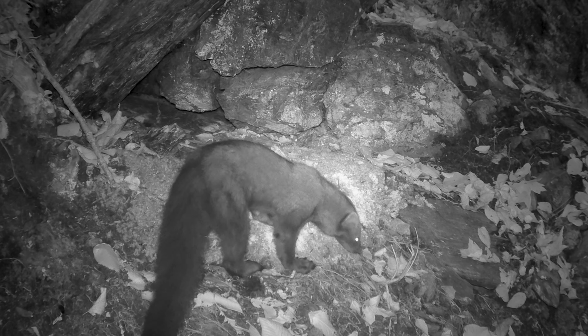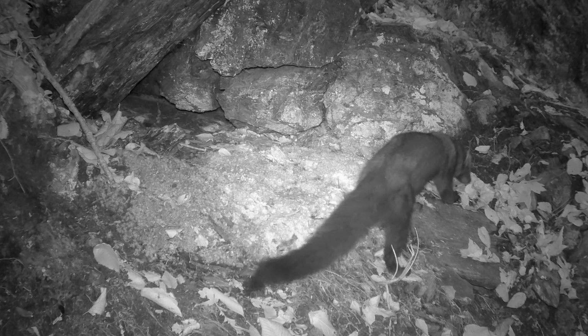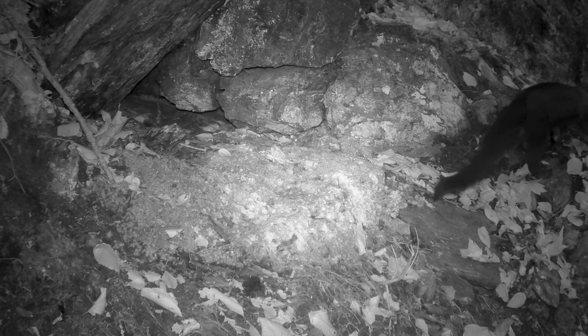This is the first fisher any of my trail cameras have captured at a timber rattlesnake den, likely attracted to other animal scents, including the resident rattlesnakes. Here is the fisher's smaller cousin, the long-tailed weasel, actually entering and disappearing into the den structure. In most cases, these small mustelids are hunting rodents, their prey of choice.